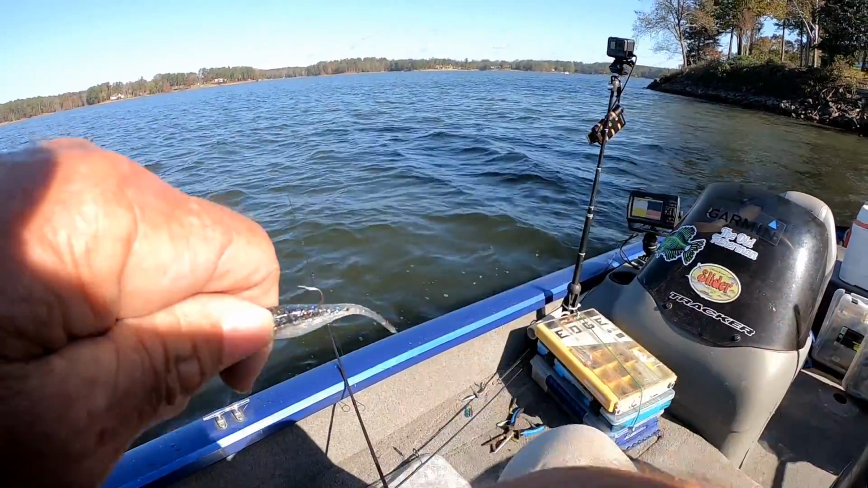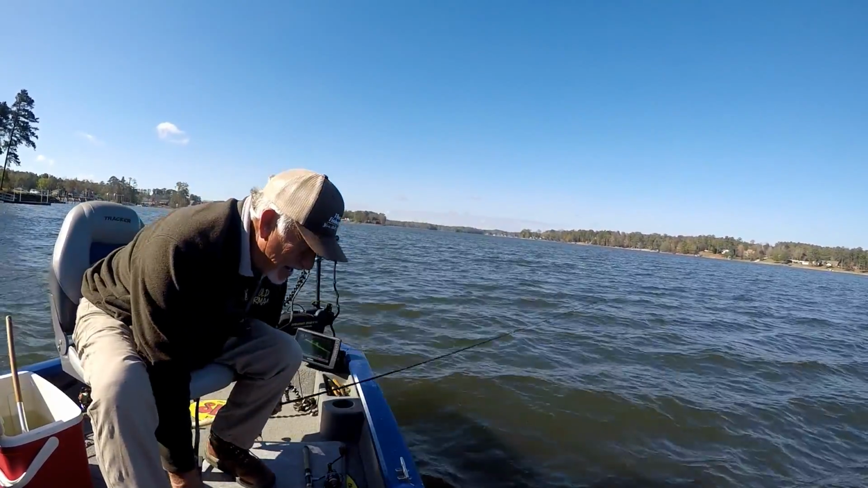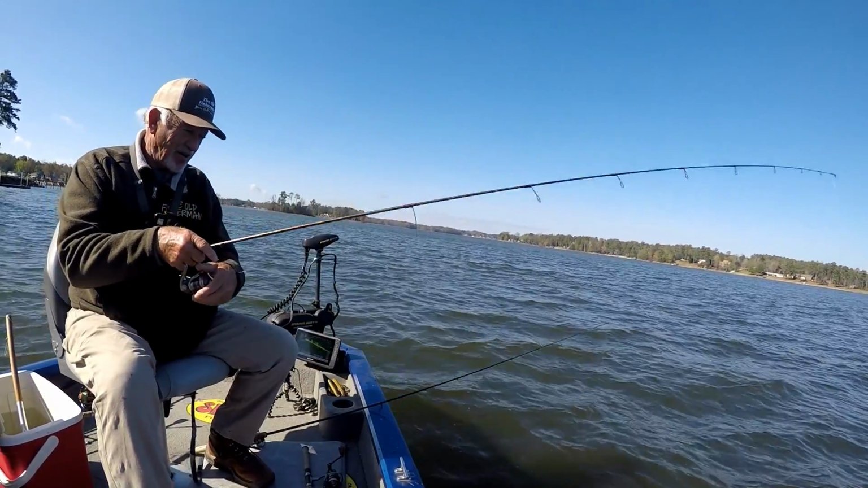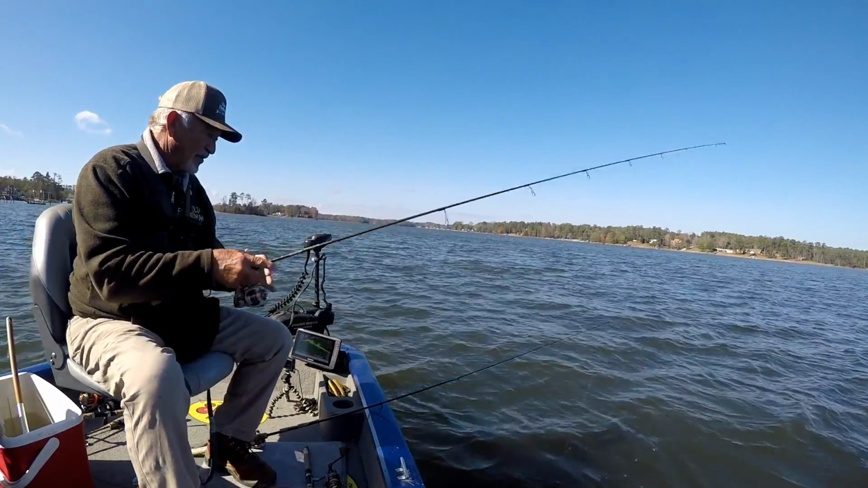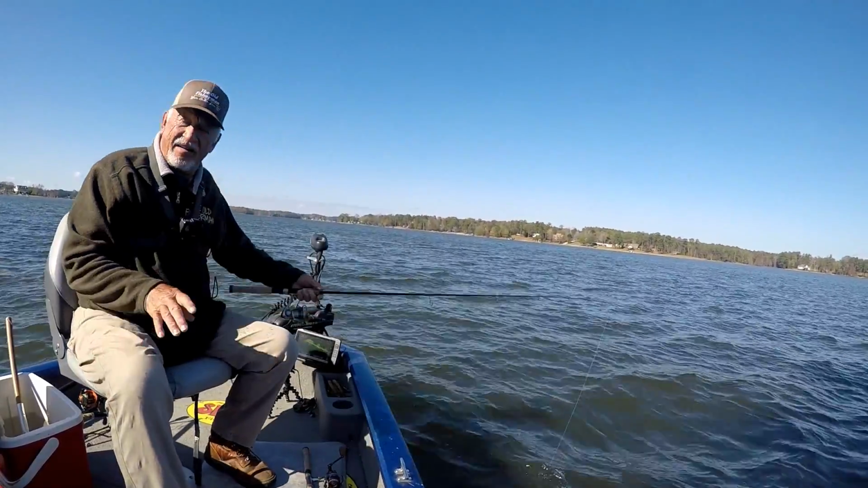Let's try that right there. Dad, blame it. And why are they not biting my minnow? They're not touching that minnow. Maybe I didn't have it deep enough. Go a little deeper. You gotta put it on his head for him to bite it.